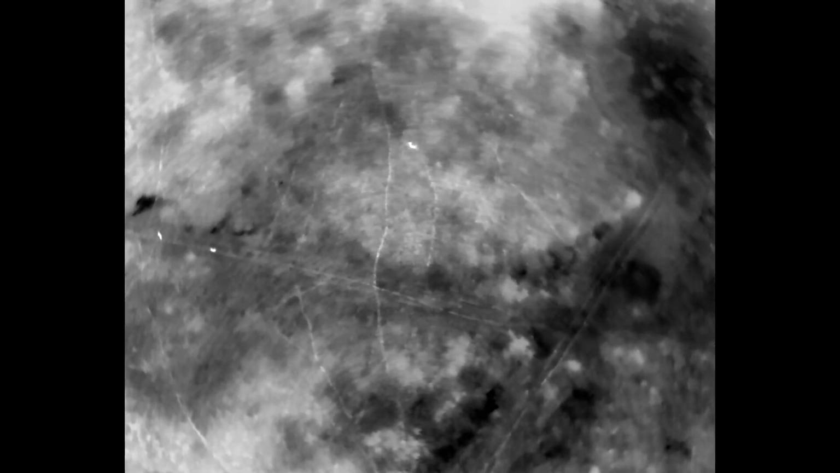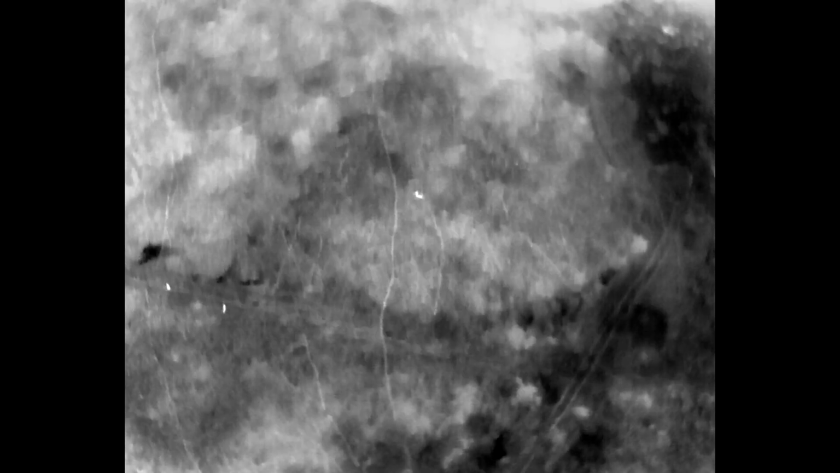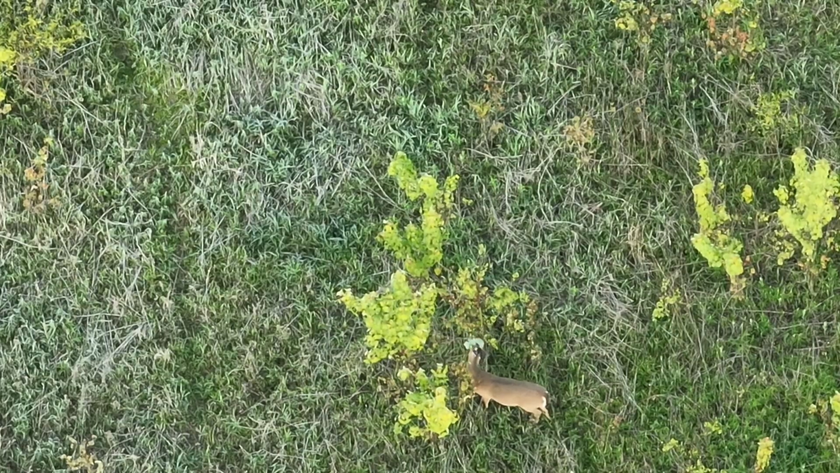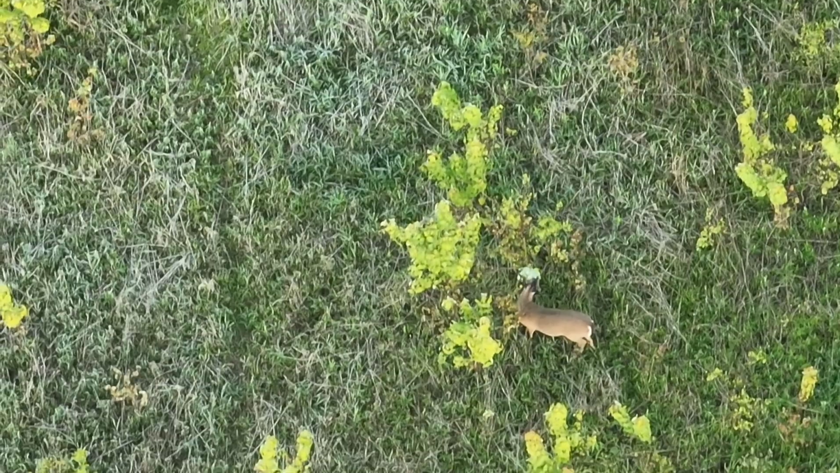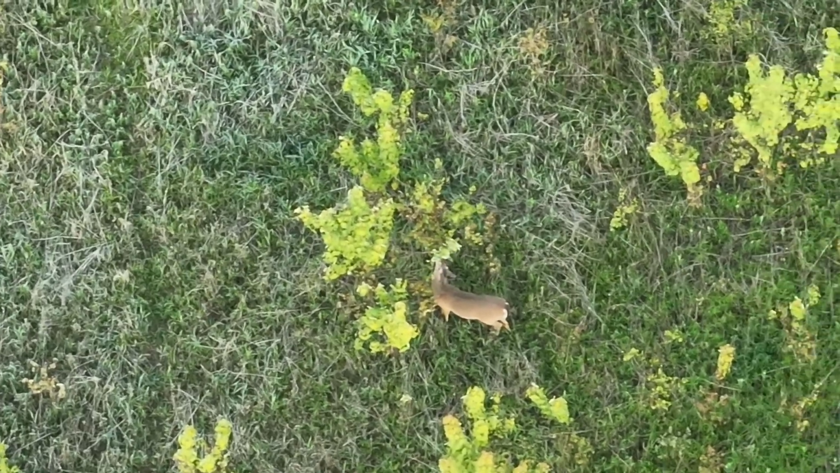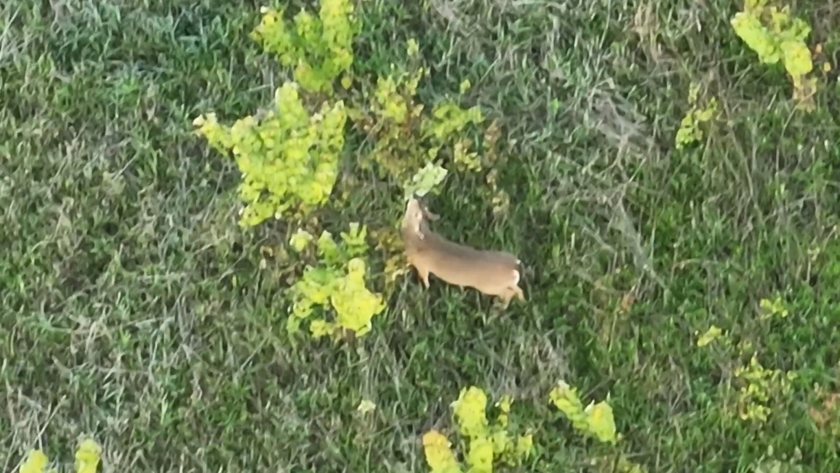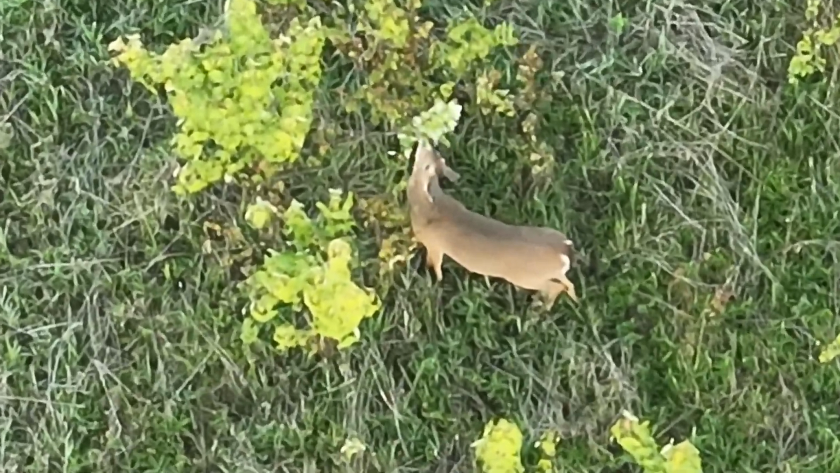And then there's a solo deer that was a little bit above center of the frame there, and we'll focus some attention there. Now, I'm going to refer to this animal as the instigator. You'll see some behavior coming up. This dude is upright. He's going to town on those branches. He is antlered, and we'll get a closer view of him.